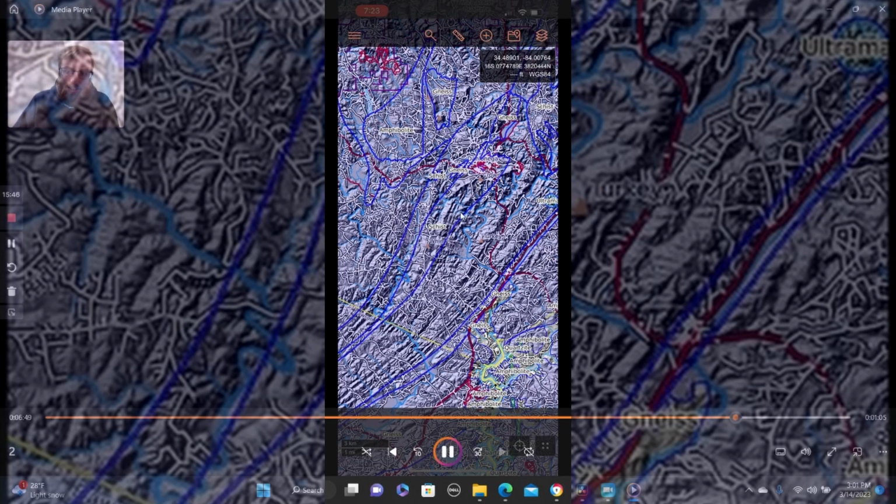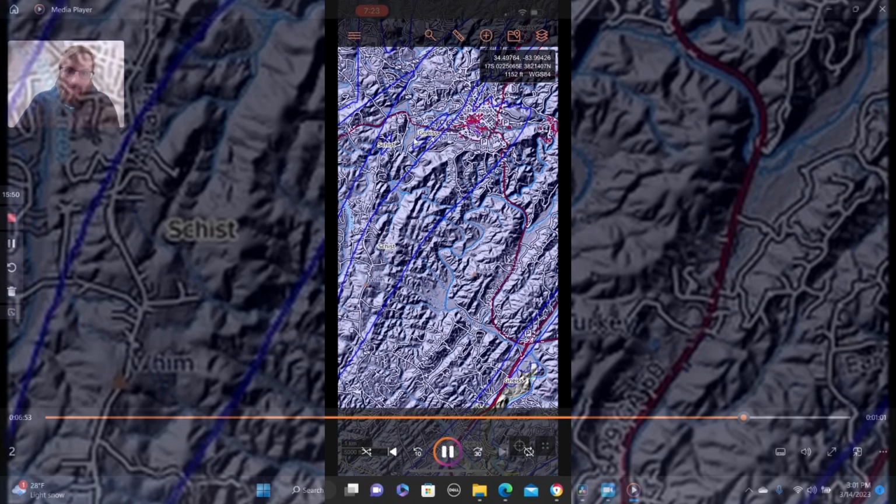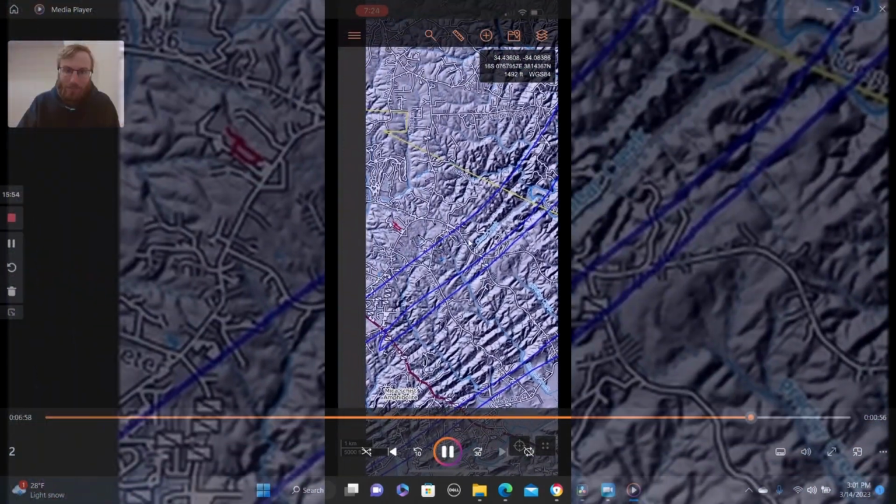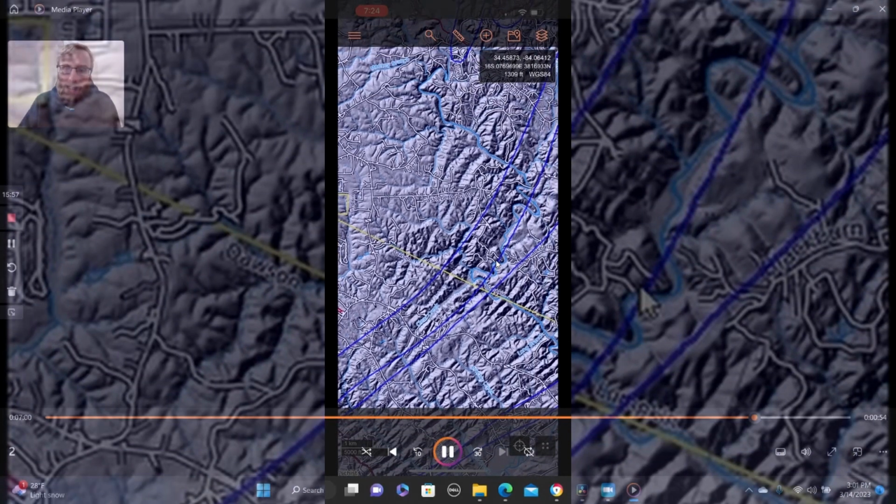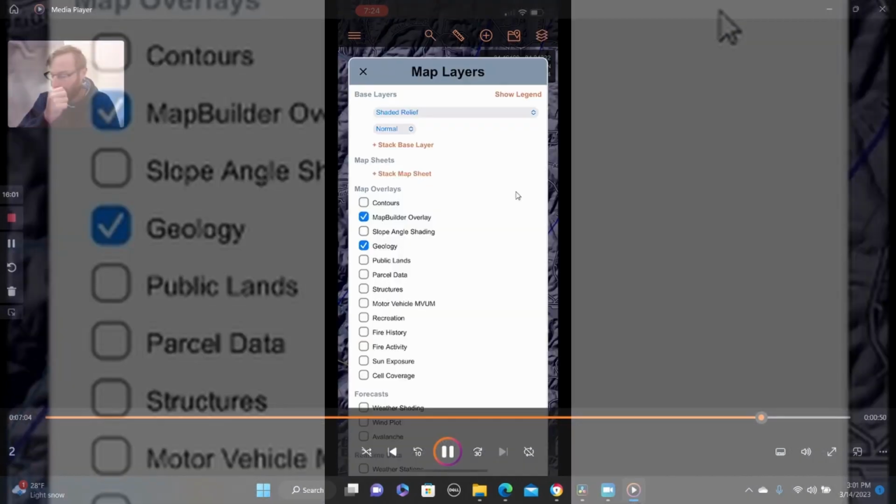Here in Dahlonega, you can see we've got schist, ultramafic, amphibolite, and some gneiss, and I'll show you in a bit how the mining trends follow these strata contacts pretty well.